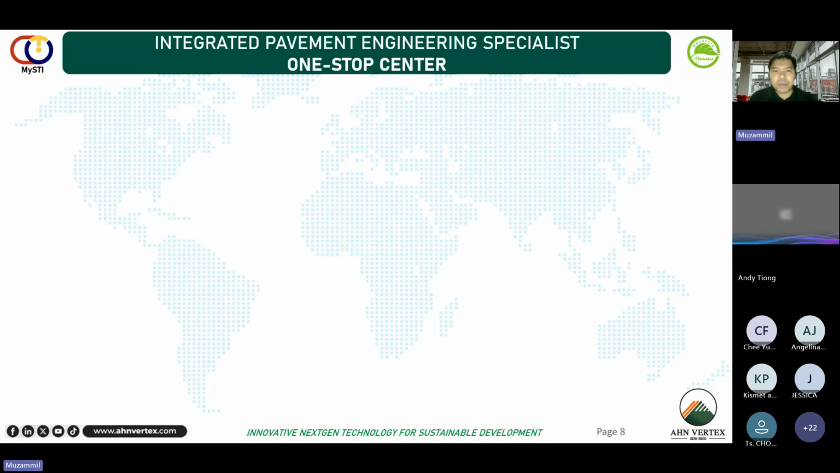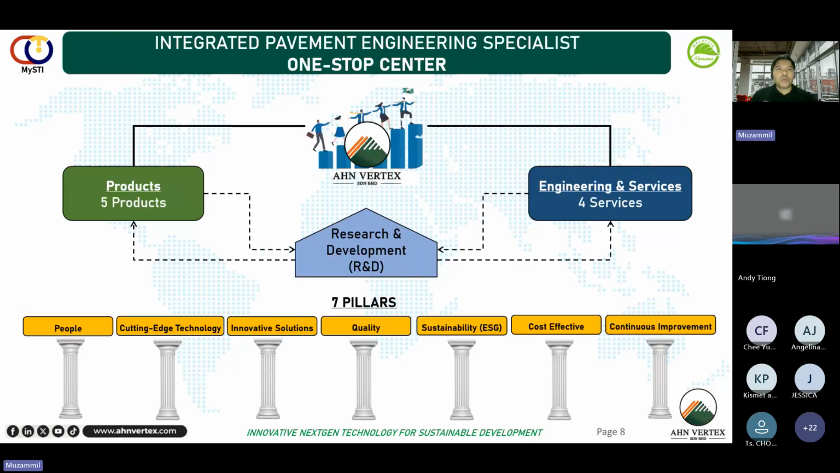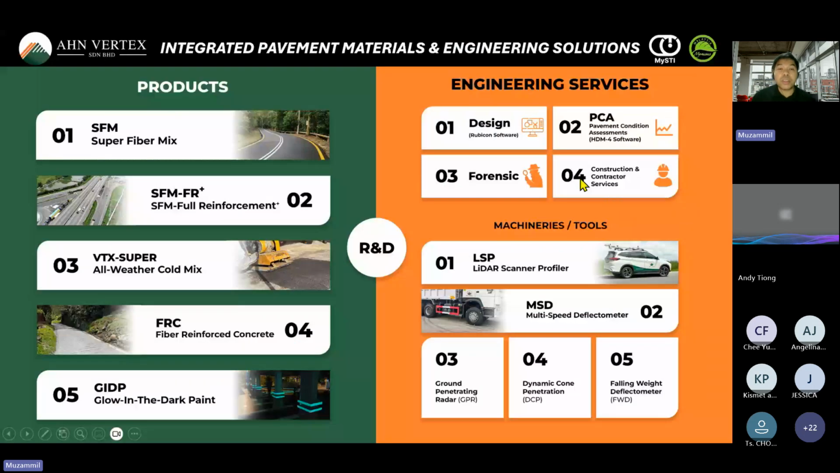So we have 5 products, as I said. The LSP, or LiDAR scanner profiler, goes under the engineering services. So these are our products. Lots of them, I know, but today we're only going to focus on the one on the right hand side, LSP. On the left hand side are all pavement materials, number 1 to number 4. And number 5 is actually one of our hobbies, glow in the dark paint.